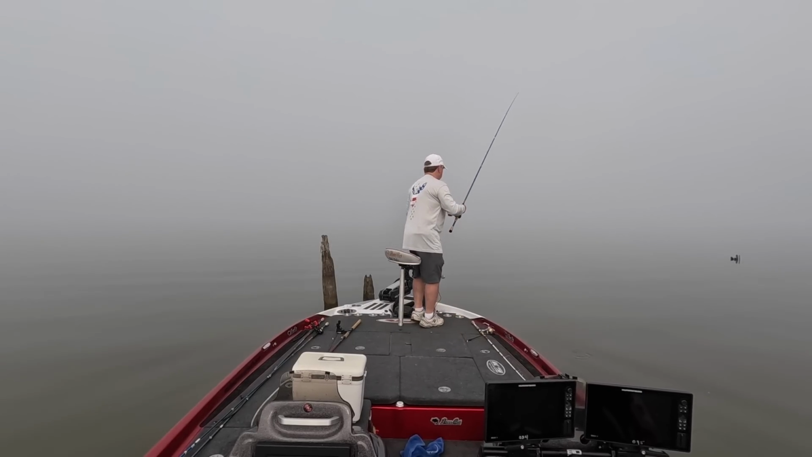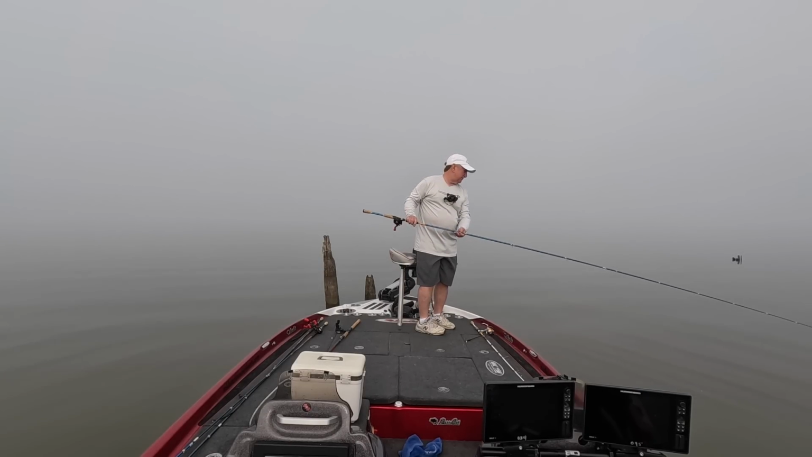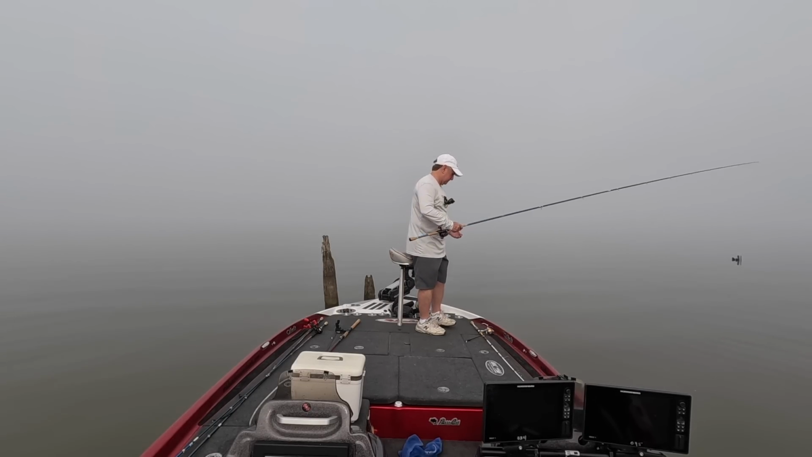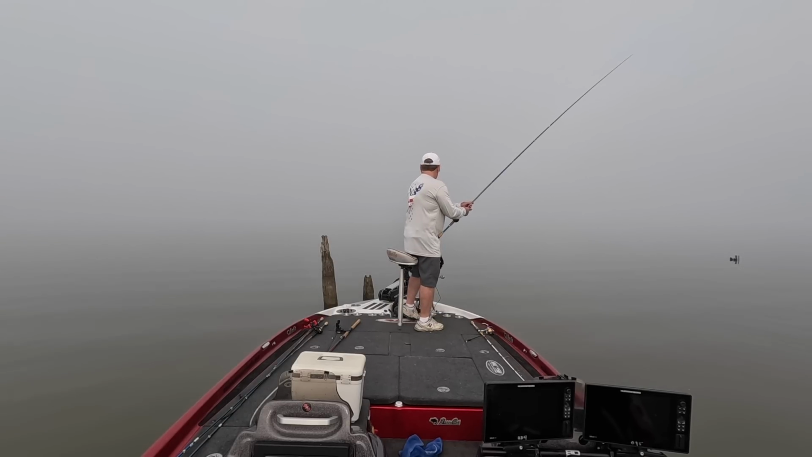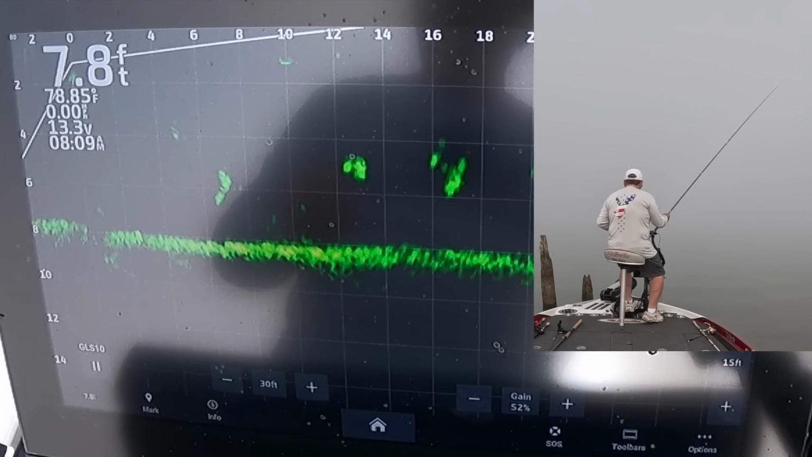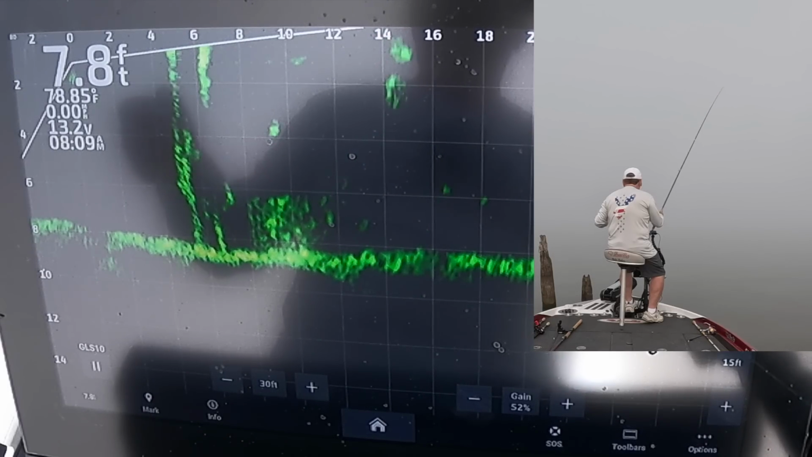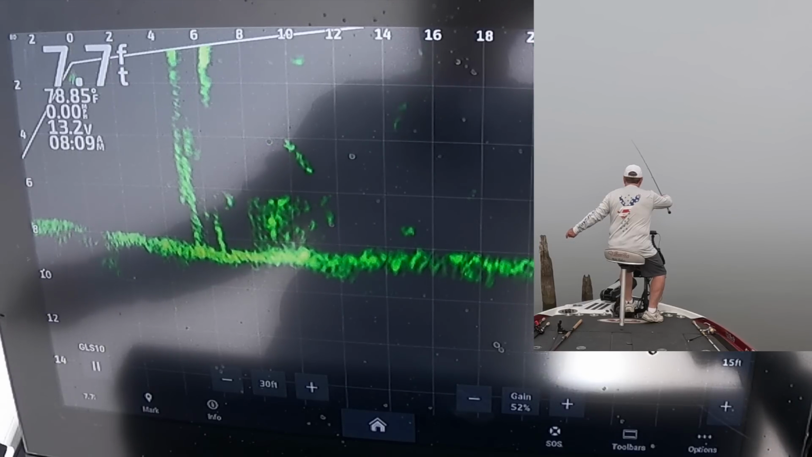See if there's another one in there. Looked like there was 3 when we first pulled in there. I think one swam out. Let's see. My angle's not very good. I got some stumps between me and it, but there may be another one in there.